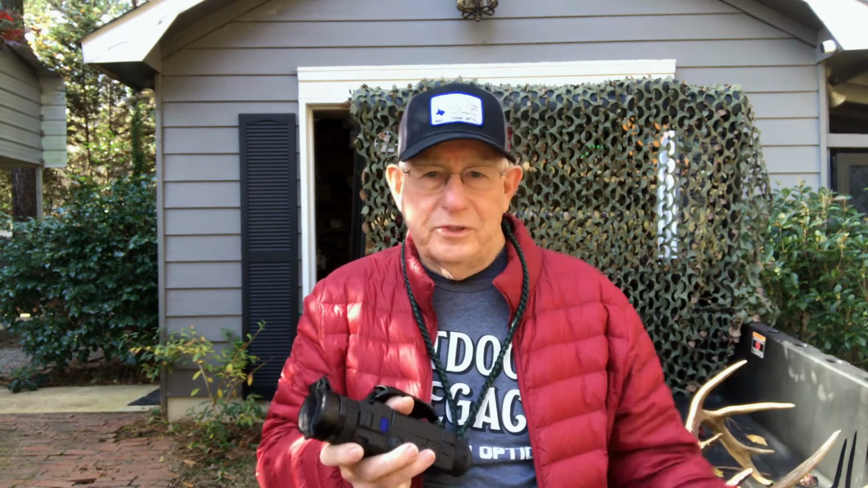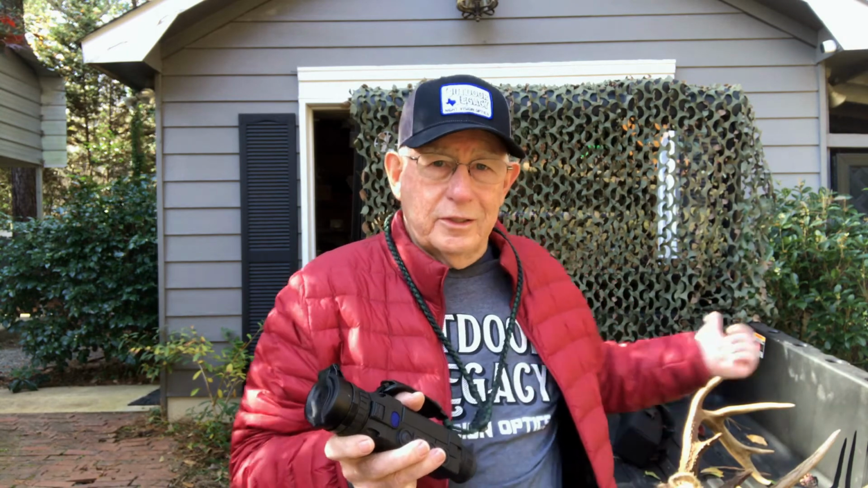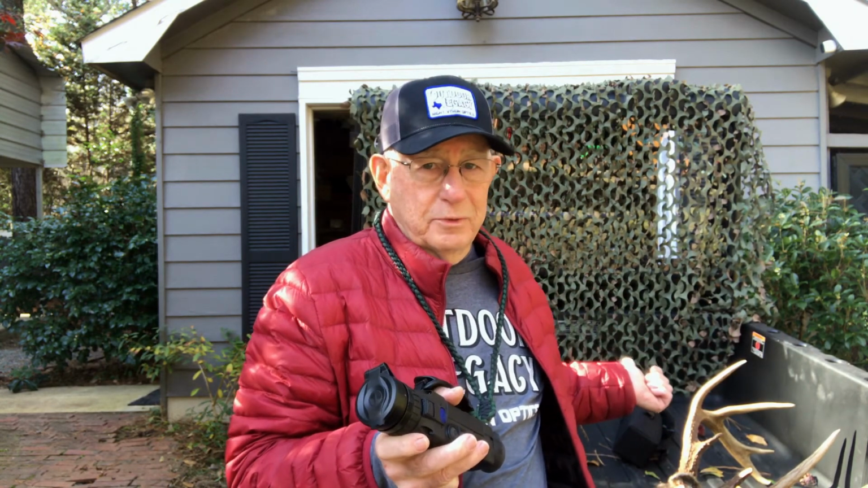But my rifle's $1,000. My scope is $750. I got this ATV back here that just cost me 10 grand. Okay, none of that's going to help me find a buck or a deer as quickly as this will. And so it's really been a good deal for me.